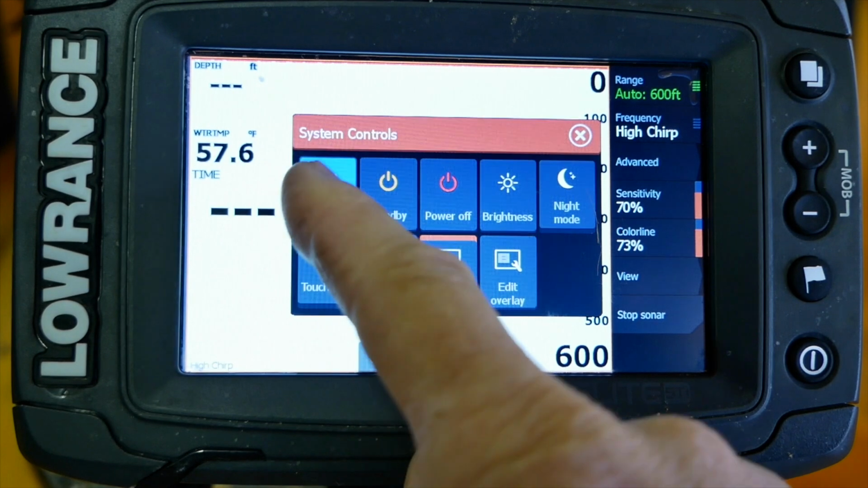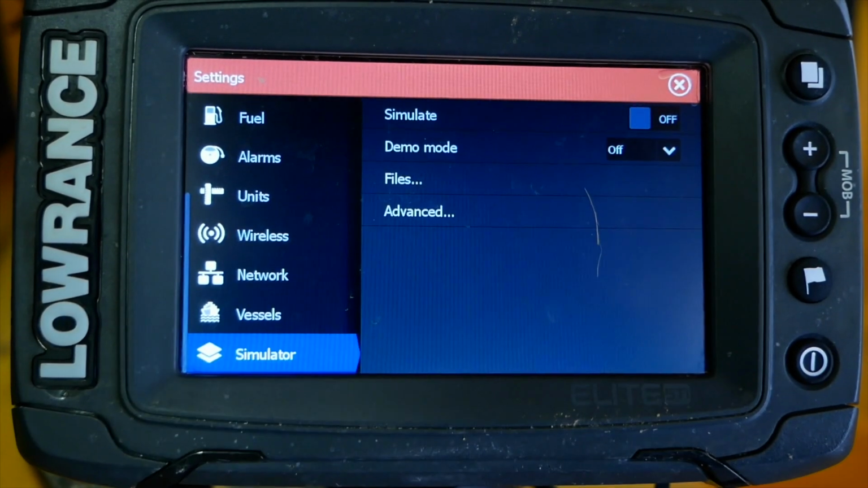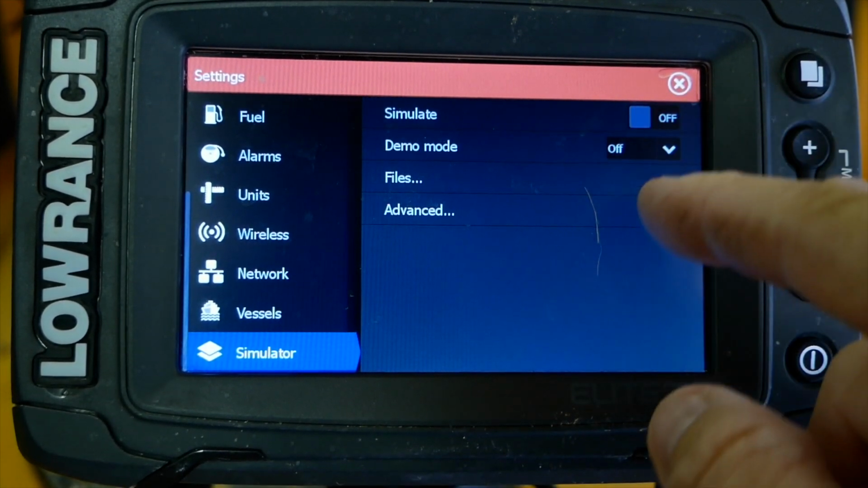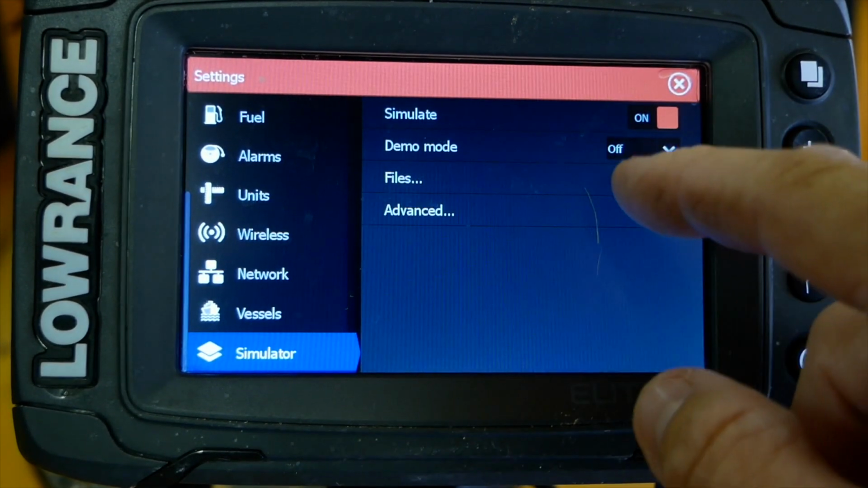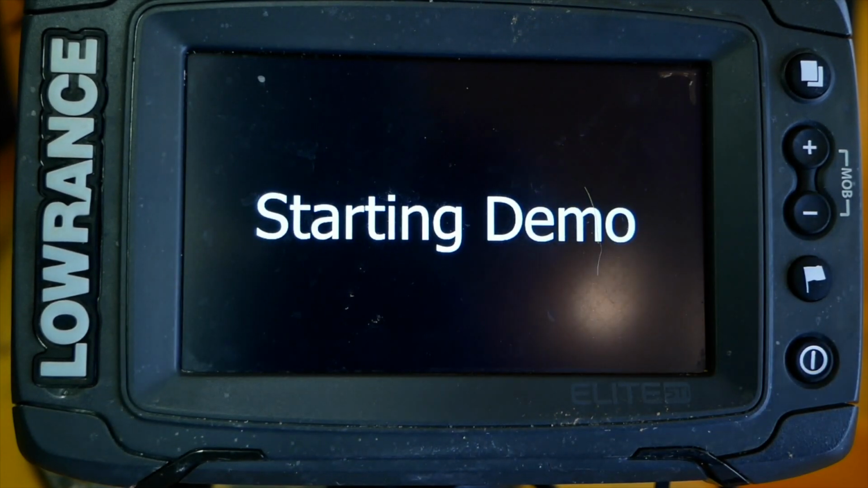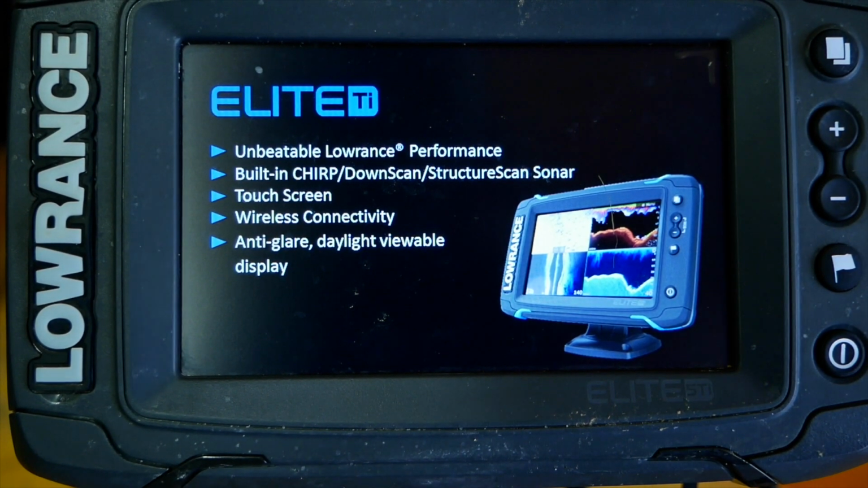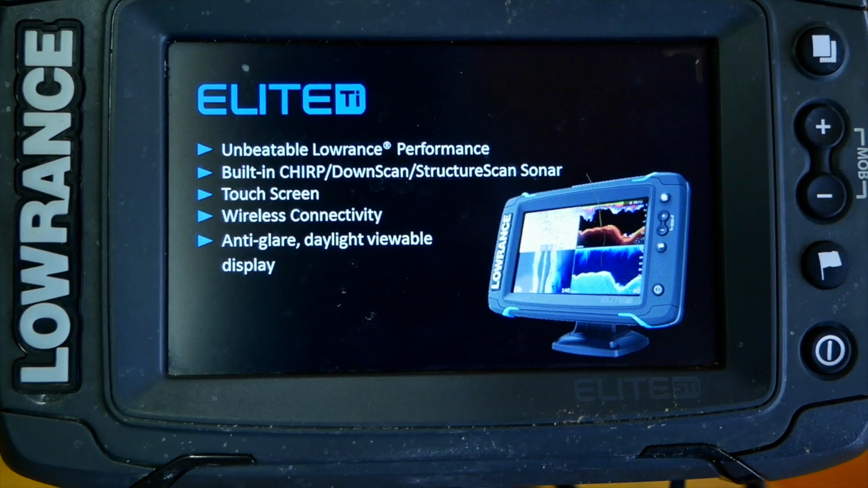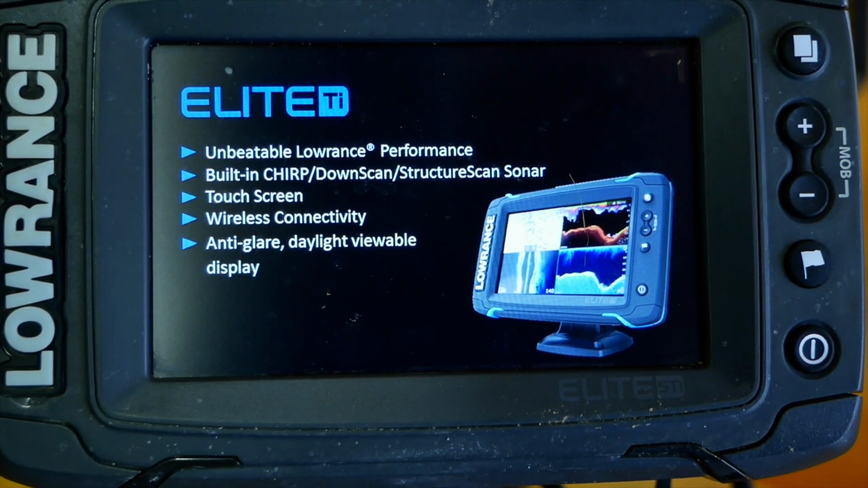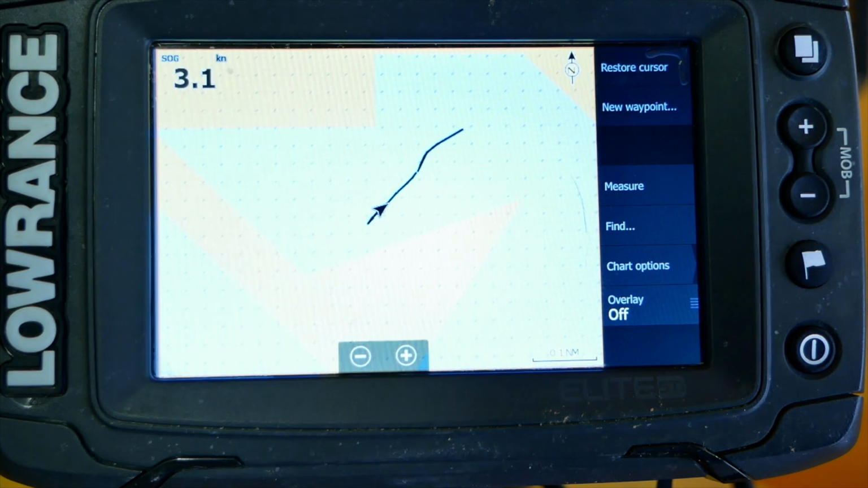You can go to settings, scroll all the way down and go to simulator. Right now it's off. You want to do simulate on. Turn on standard. And there it goes into demo. Okay, here we go. It's going into simulation mode now, or demo mode, whichever one you want to call it. Get my camera here set up. It takes just a minute. It goes through some stuff here. I like doing it this way. That way I can see the bottom and see what's going on.